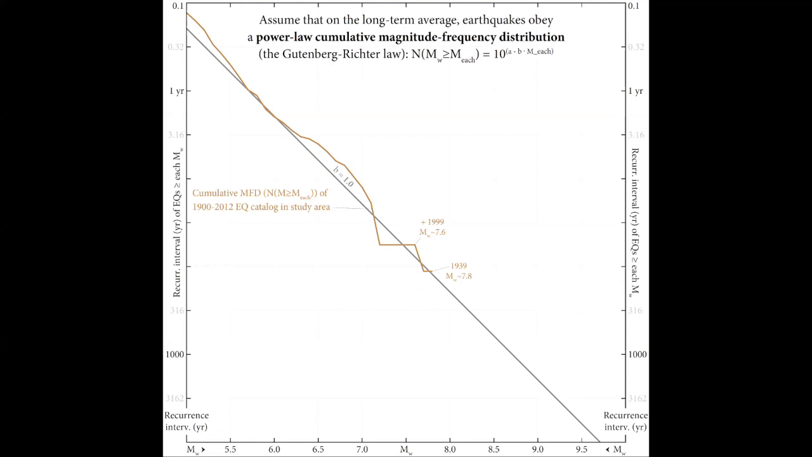And the idea is that these earthquake models that we generate, we're going to assume that earthquakes in them obey a power law cumulative magnitude frequency distribution. This is called the Gutenberg Richter Law for short. It's empirically based, based on a lot of observations of data sets around the world throughout the last century.